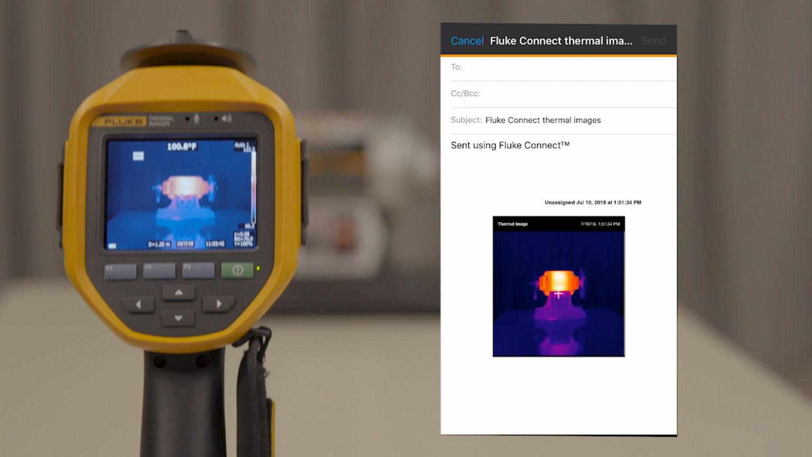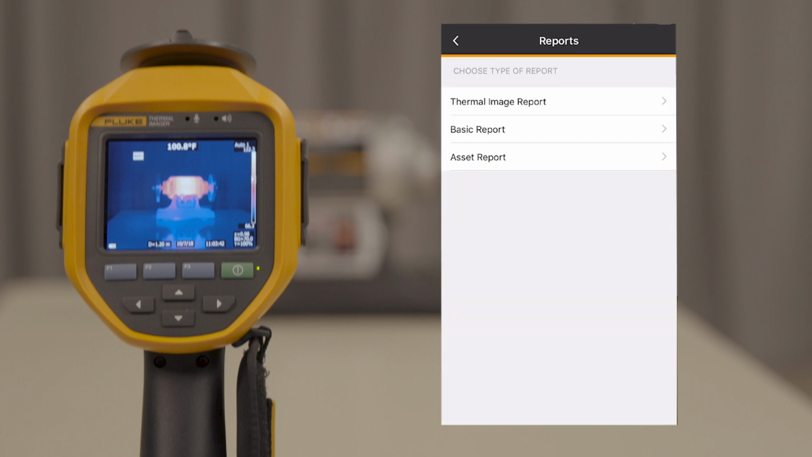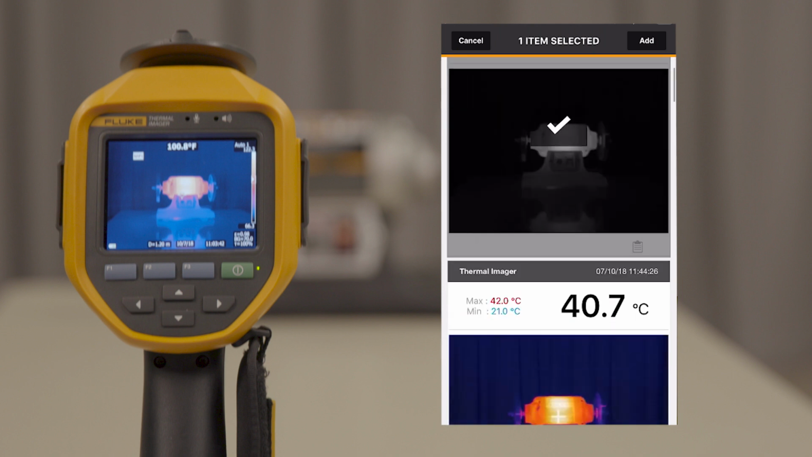You can also share out multiple images as a formal report through the Reports option in the main menu. Select Create a Report, then Thermal Image Report. Select the images you'd like to include in the report. You can also edit the cover page.